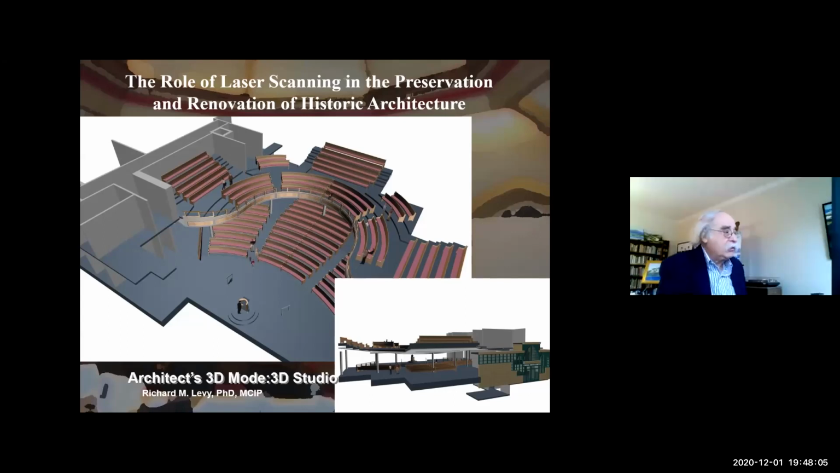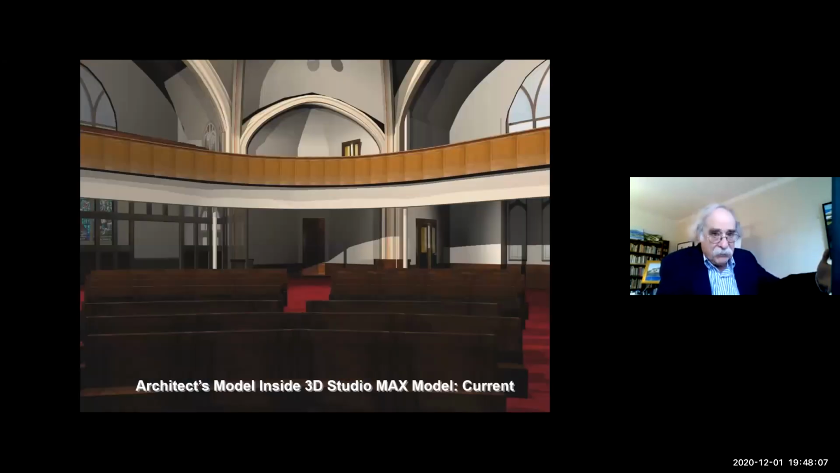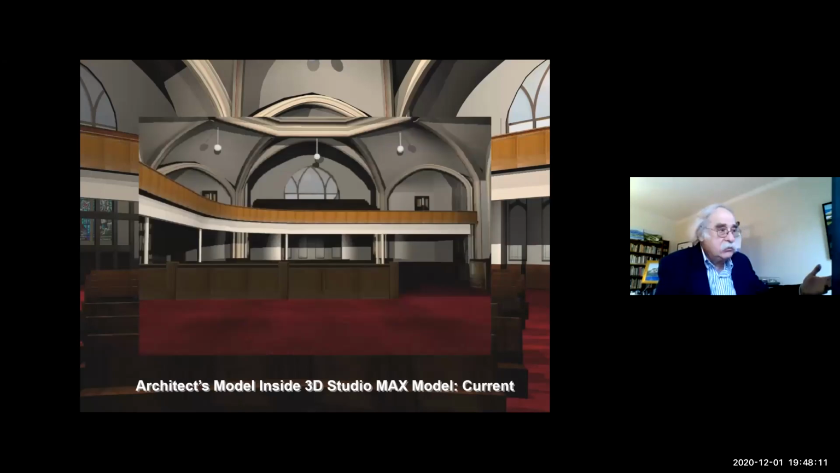And so we could look at the way it appears now. This is the way the building looks now.